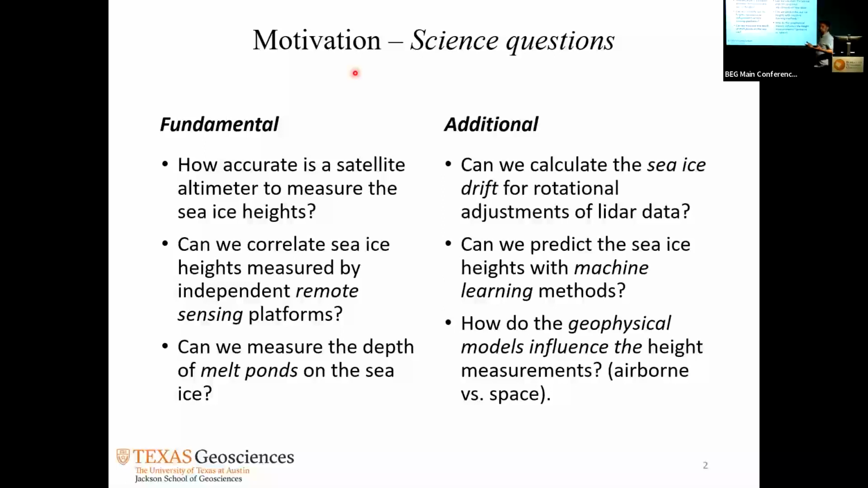Of course, we're talking about dynamic surfaces. The sea ice is drifting very fast. So even though we are measuring the ice, we also wanted to know, is there any way that we can calculate how fast they are shifting, and can we apply the rotational parameters into our calculations. Of course, some of these are not even in the contract with NASA, but those are some of the science questions we brought up.